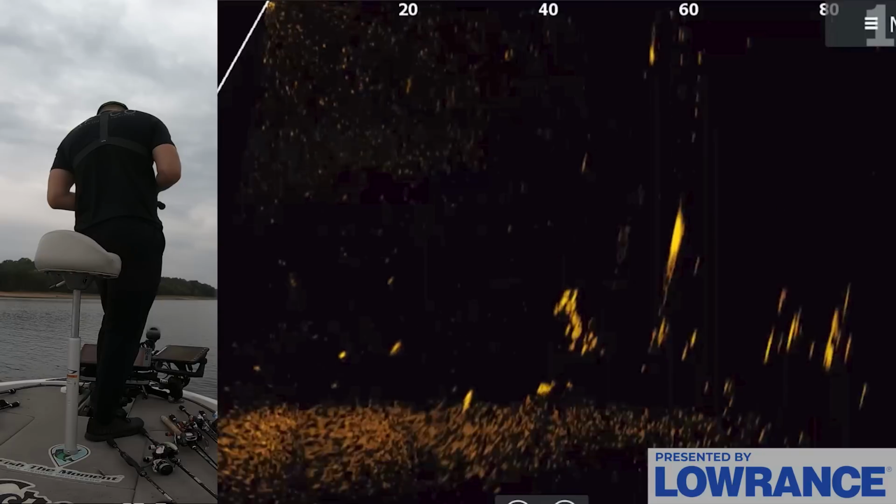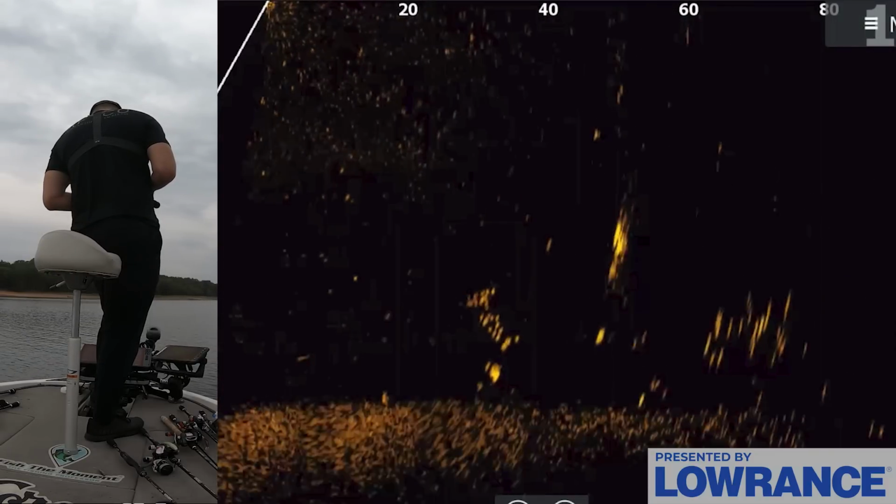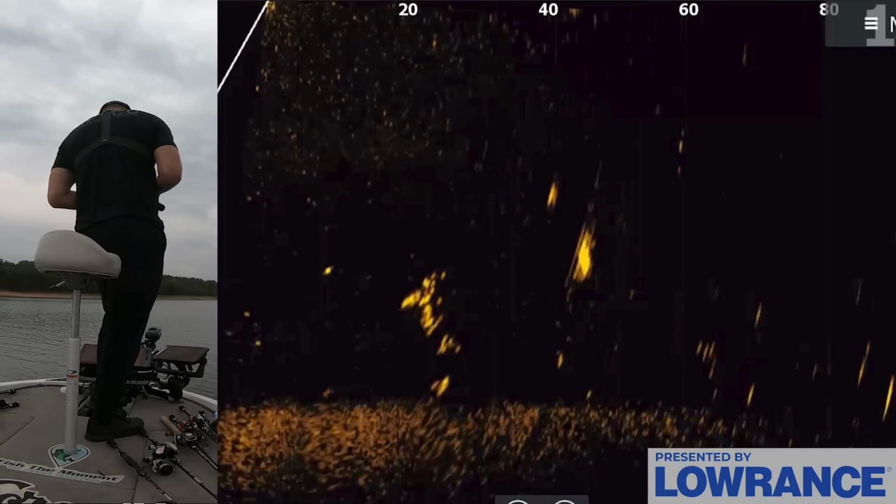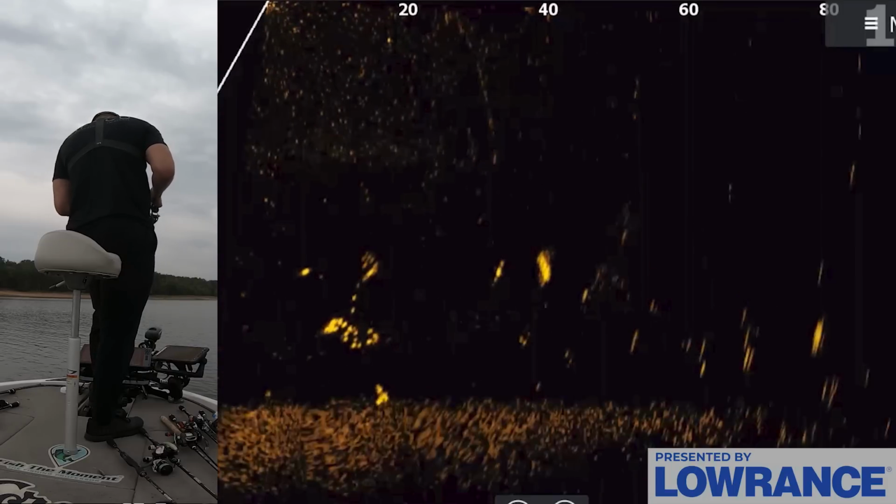There's a big dot down there. That's probably a spoonbill or something. And, you know, I'm not getting super concerned if I'm not getting bit on these giant blobs, because the chances of this being a bass is not always that high. Now, it could be a bass, so it's worth maybe throwing at, but I think a lot of these dots and things you're seeing down here are just big gizzard shad, whatever.